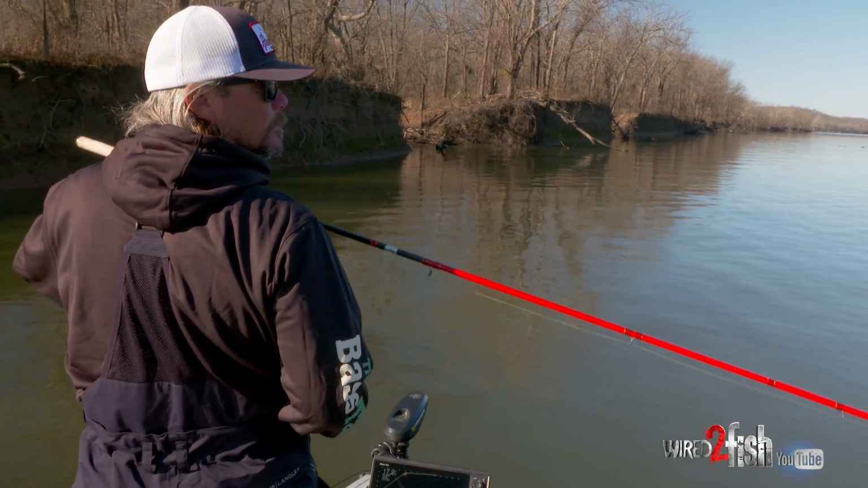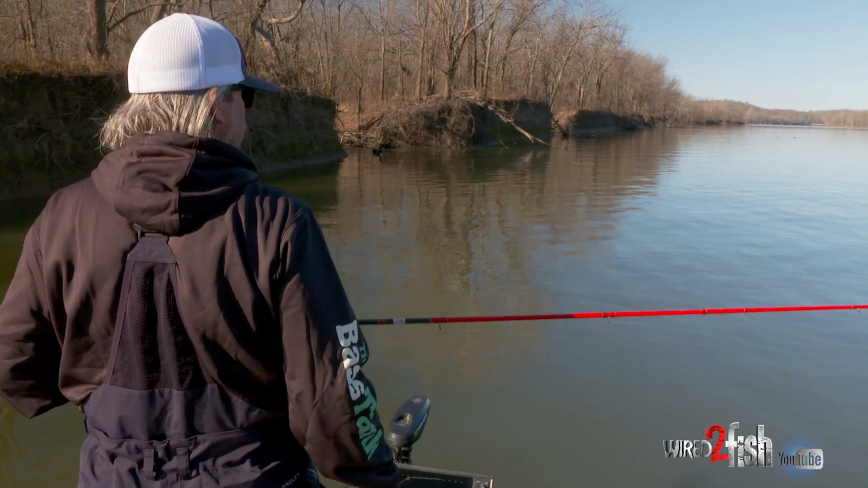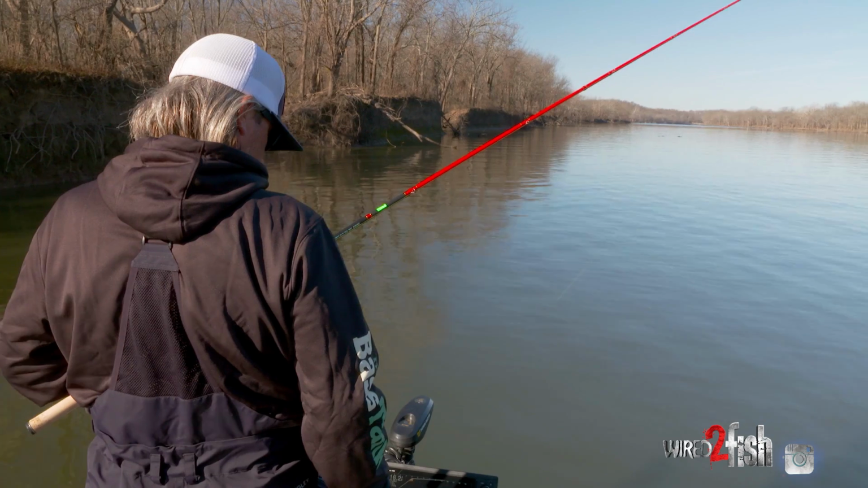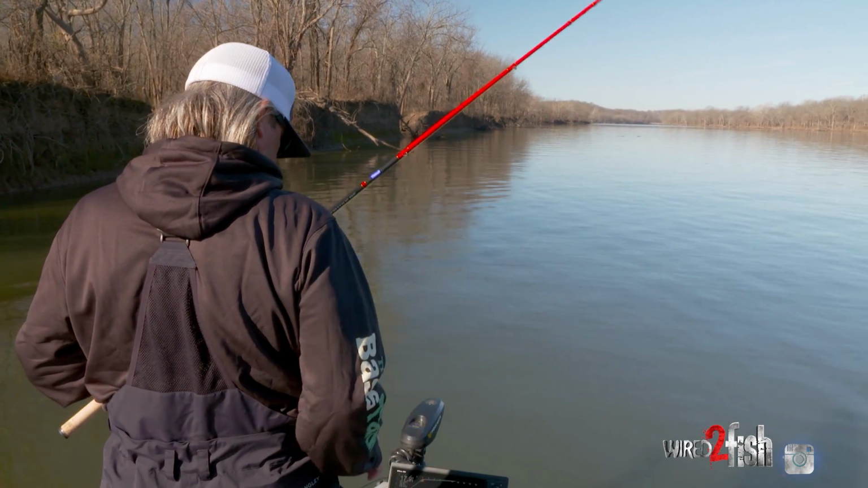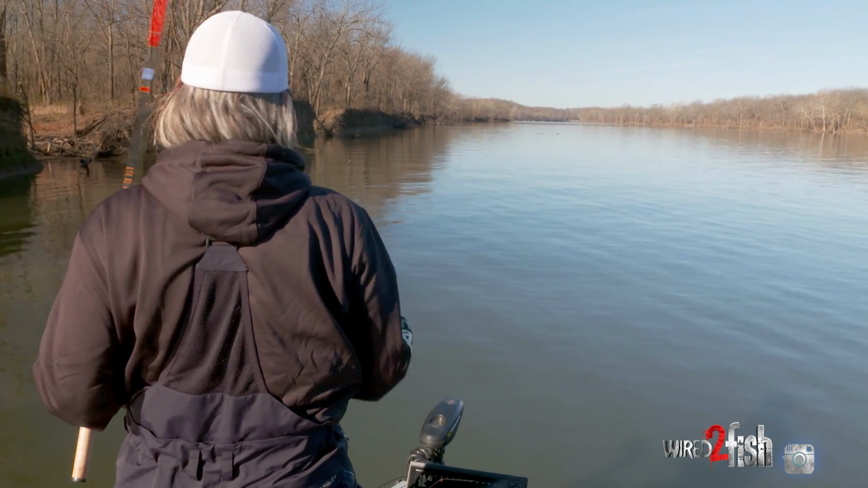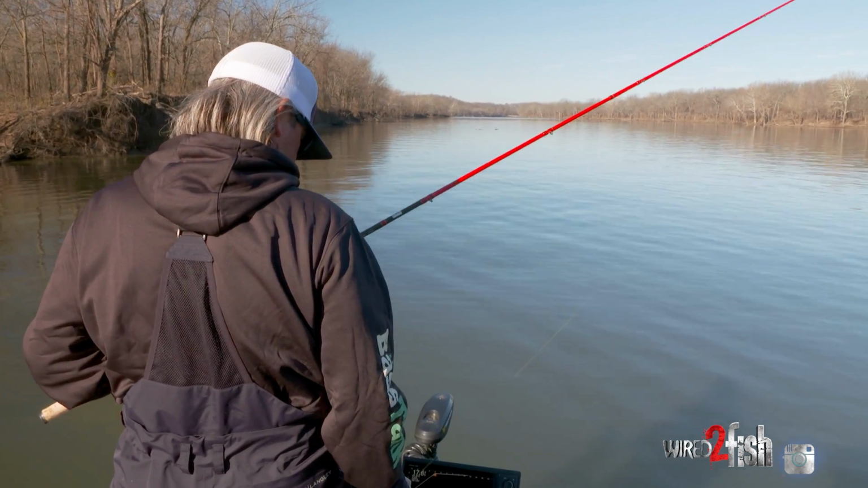This laydown in 2 hours can be loaded. These fish do move a lot more than what we ever thought they did. Because you can pull up to this spot in a couple hours when it's in the shade, once the sun gets over a little bit, and it might be loaded.